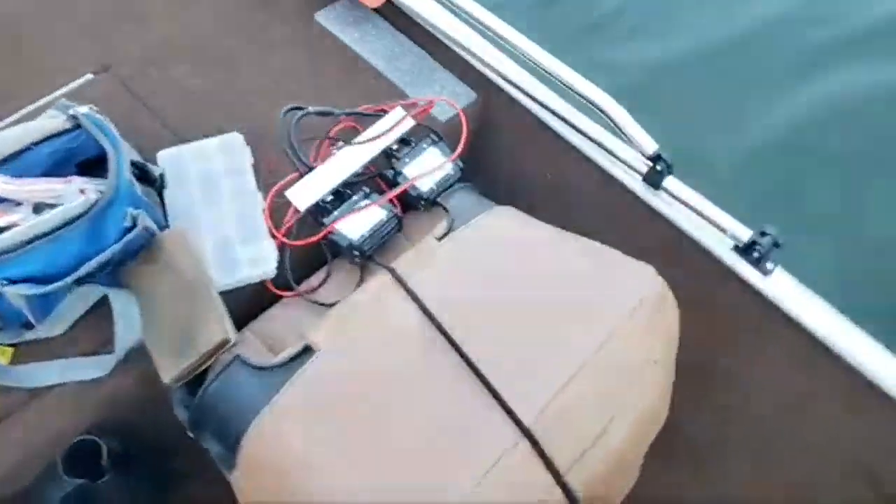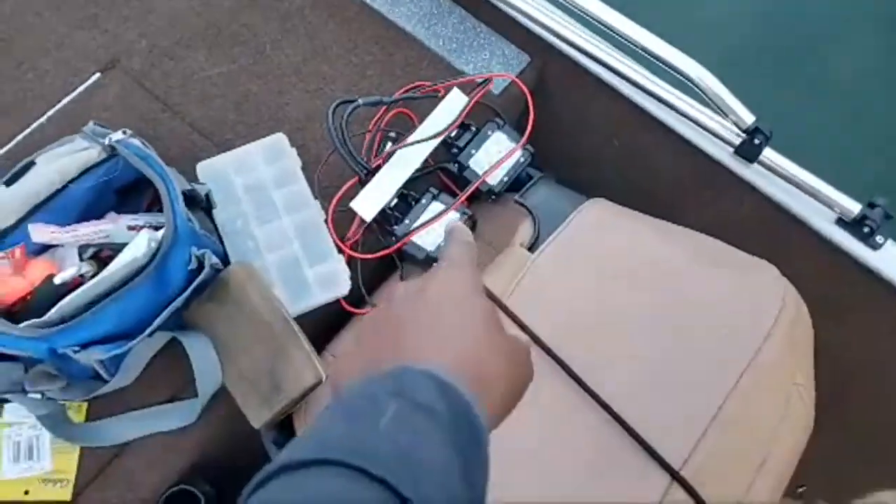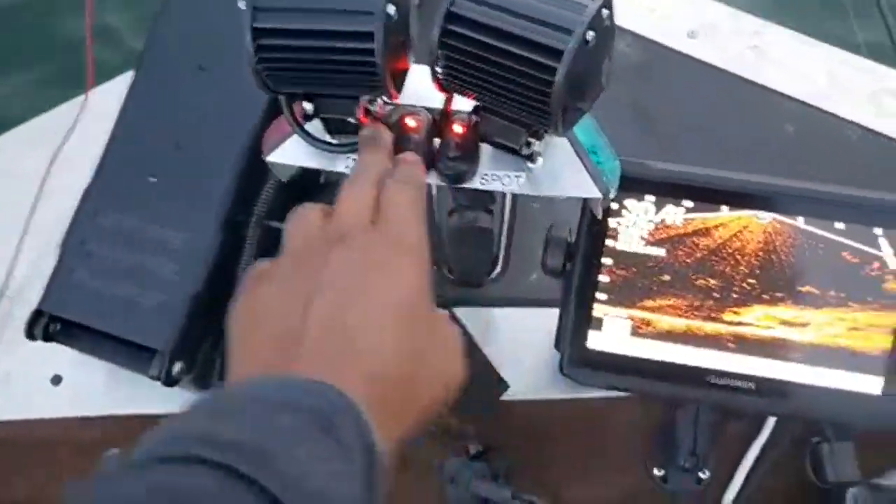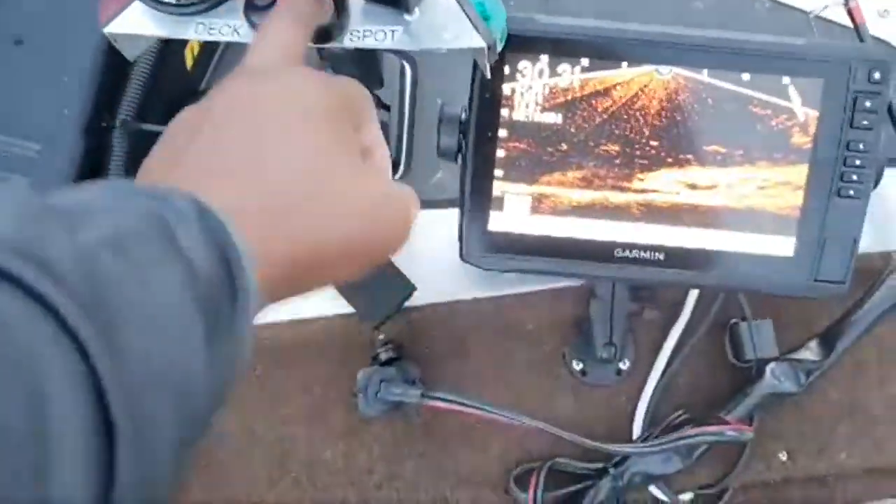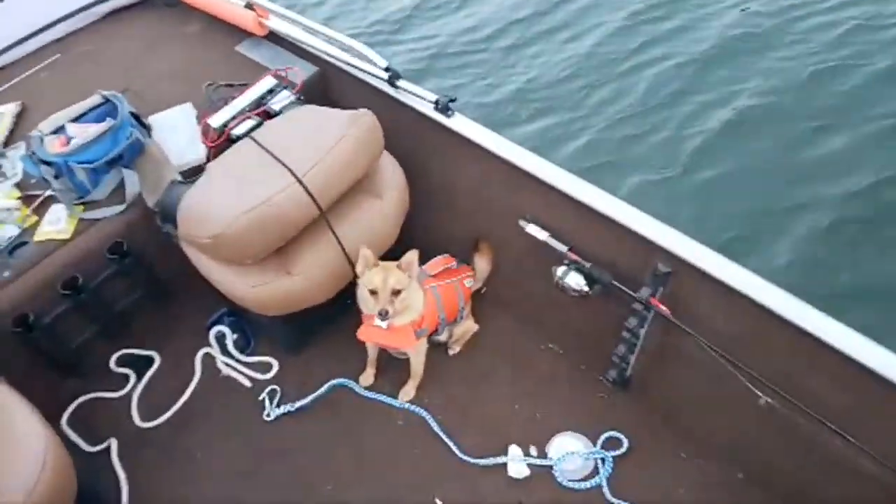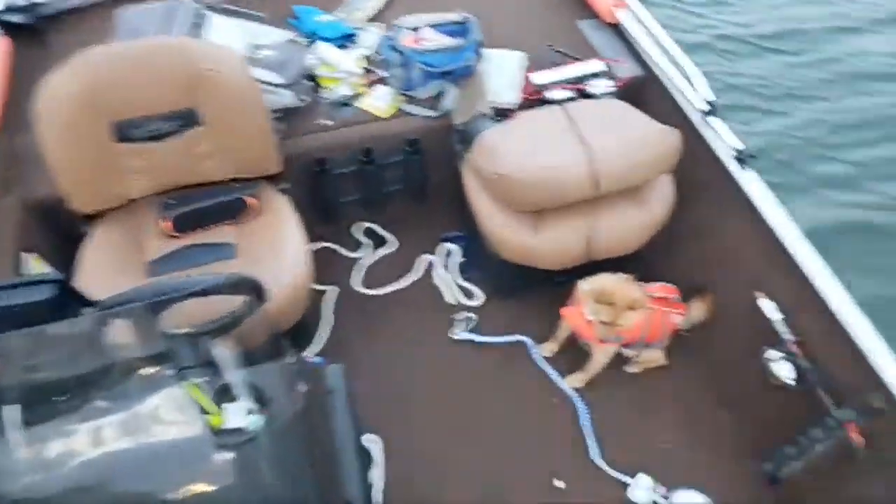So anyhow, we're going to be using the light that I made. We already have our anchor light set up, and we are still going to be using this light that we made, with our spotlights, our deck light, all that type of stuff. So I'm 100% set up to be out here at night. We got our jackets and everything. And we're just going to go home with a cooler of crappie.